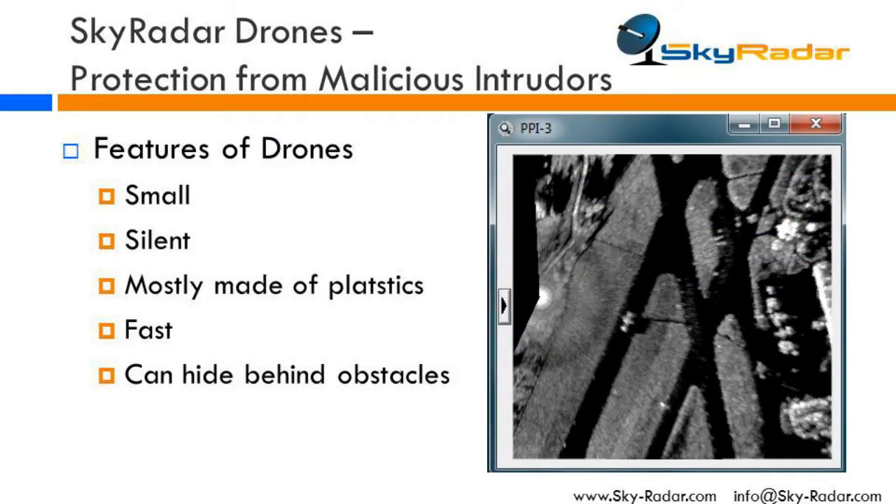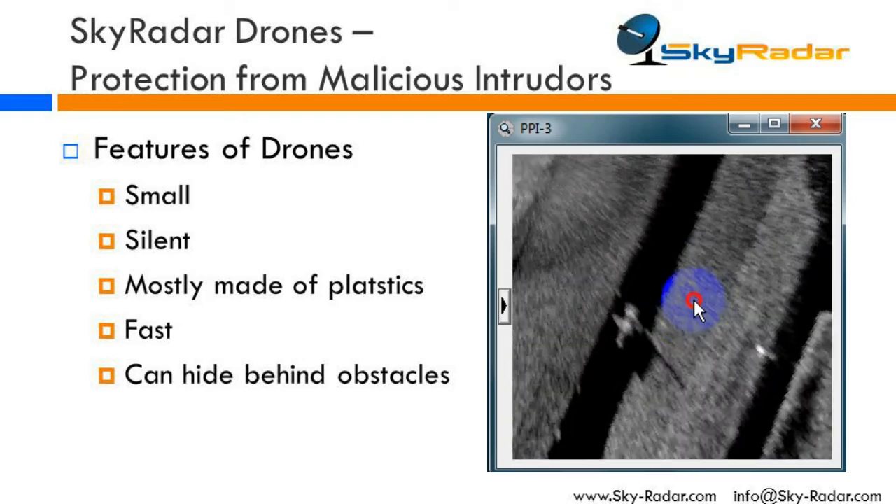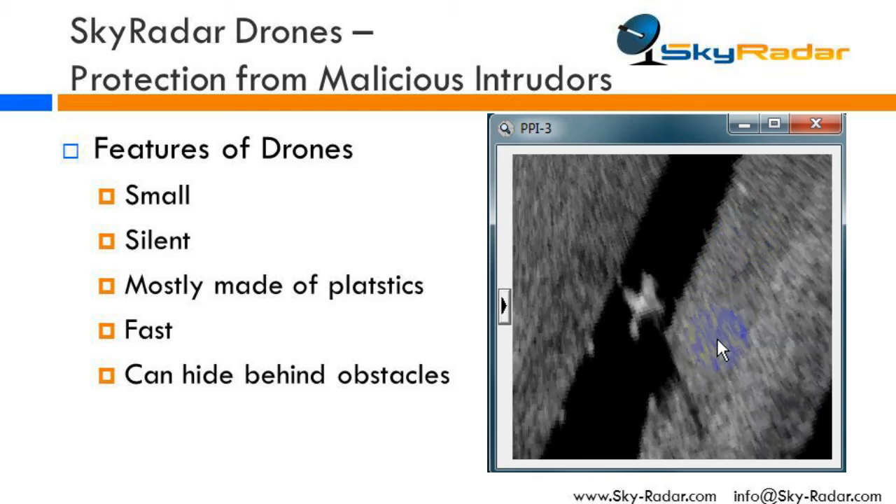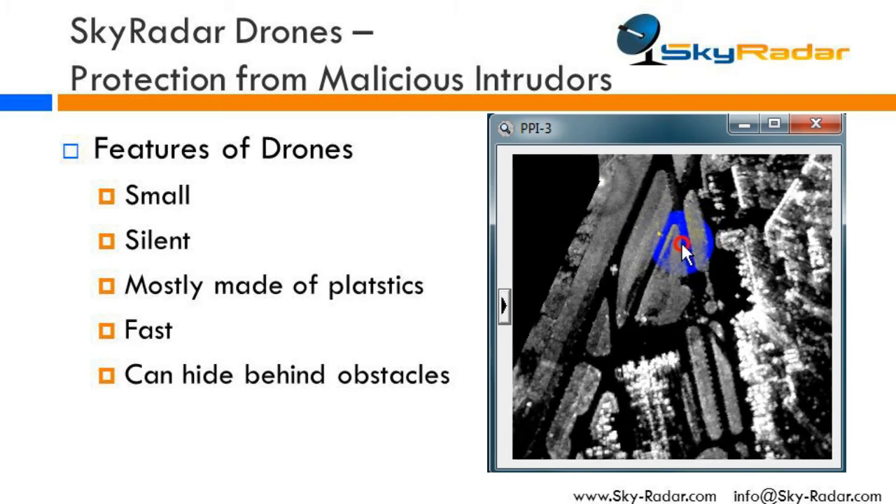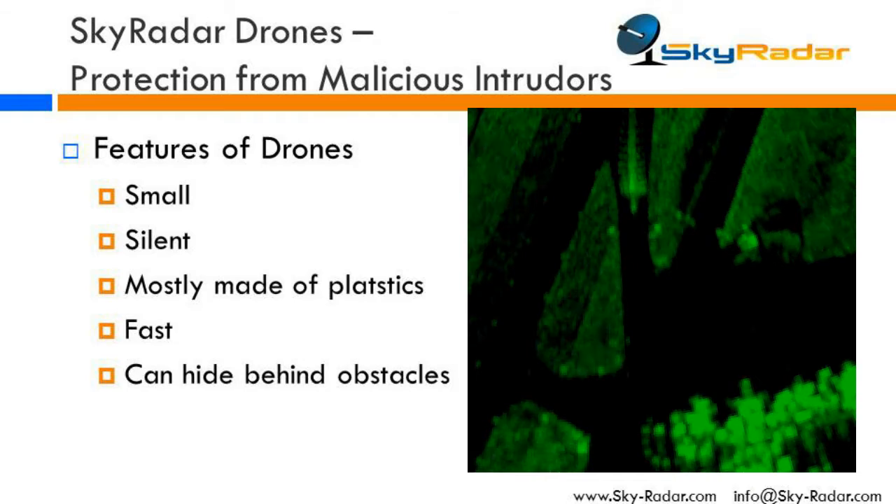In order to control, to detect, to find drones, we have to think about their features. Drones are small, they're silent, they're mostly made of plastics. They're fast and they can hide behind obstacles. To detect them we need fast sampling rates to track all the movements, like in weather radars.